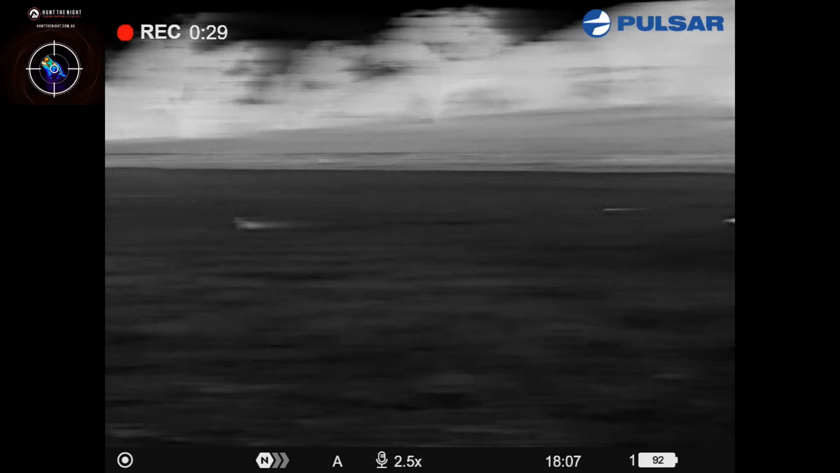Couple of good looking balls here actually. Yeah, don't shoot that one. Same in the background. I'll try and let him get in that gap there, I think.